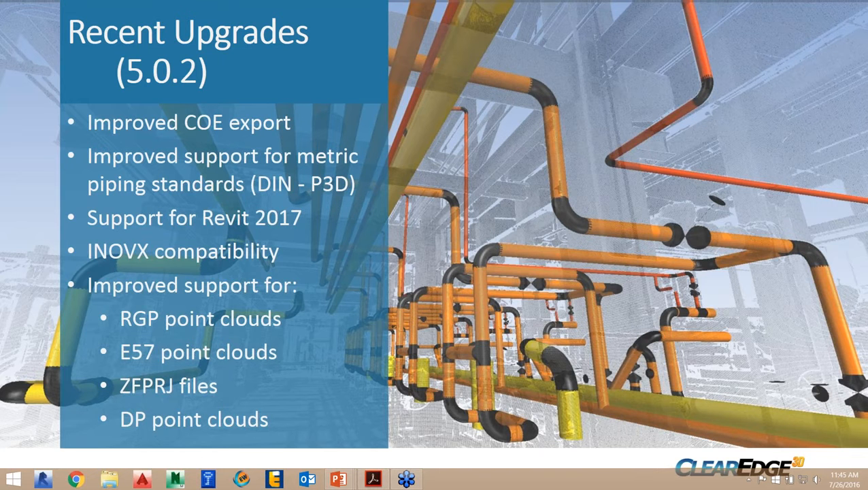We also have significantly improved our E57 support. If you have used that in the past, it was really clunky. It was a very slow conversion process from there to PTX, which we would then read as PTX files. We now read them directly, which is terrific.